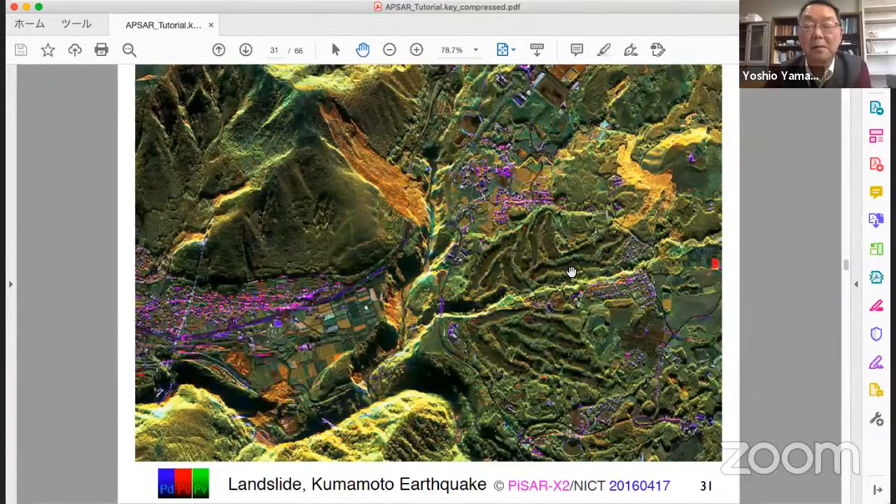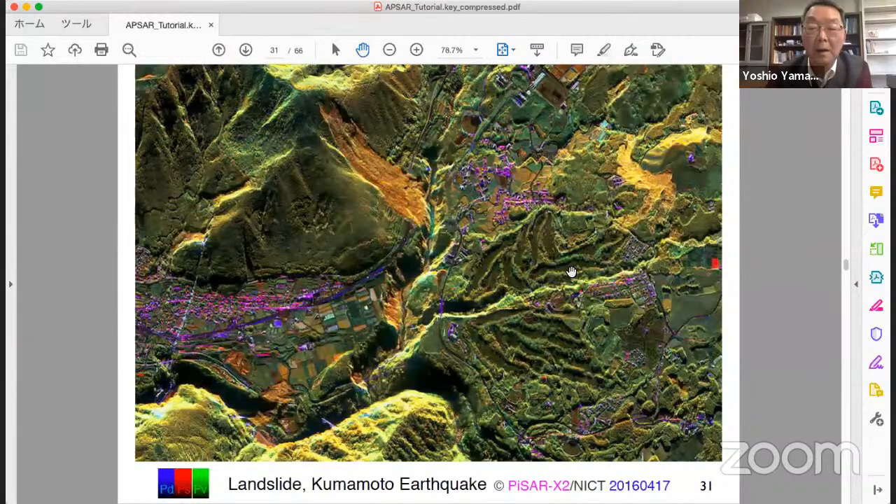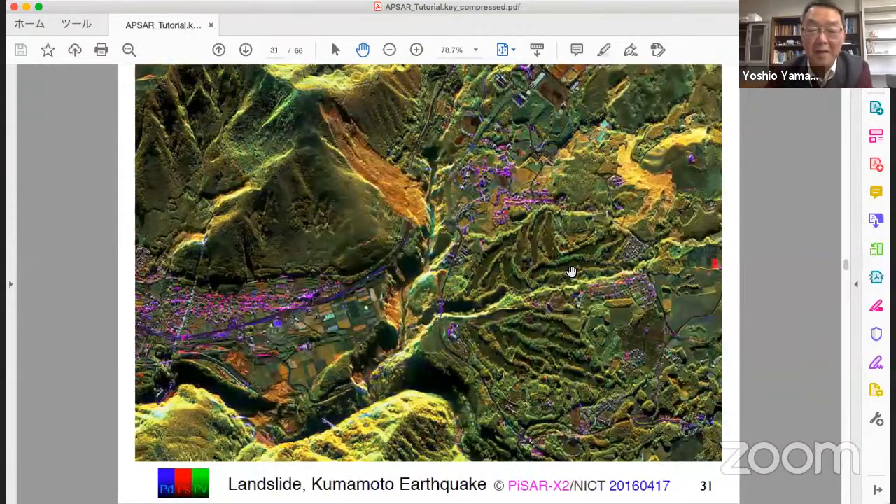Just compare. Now you can immediately find the change. Here, here, and here.